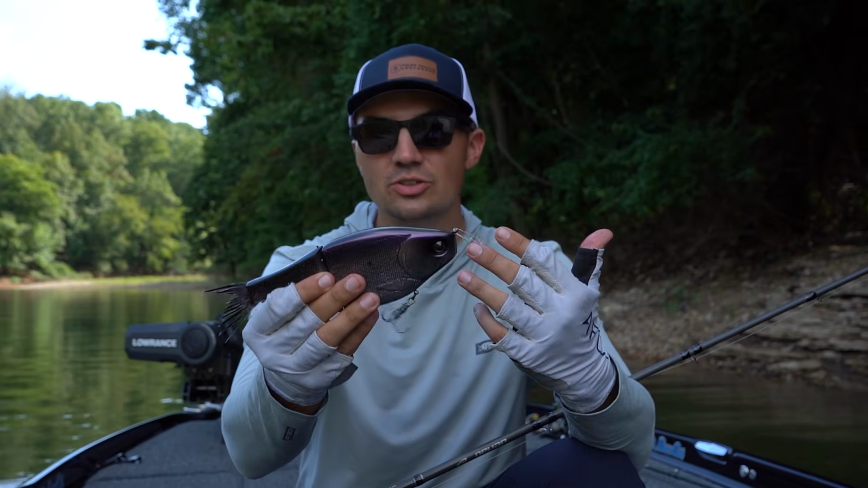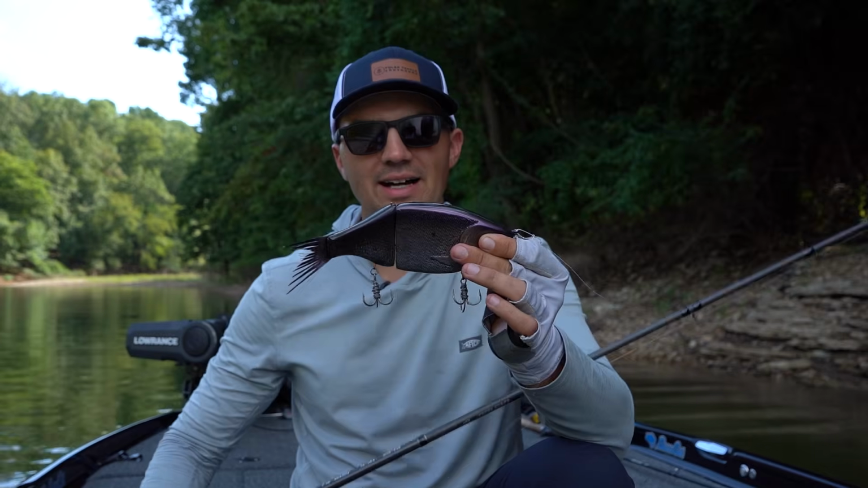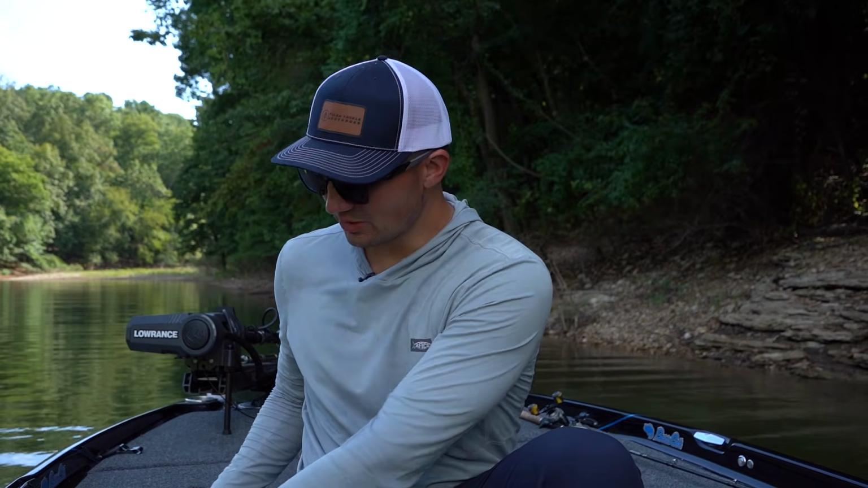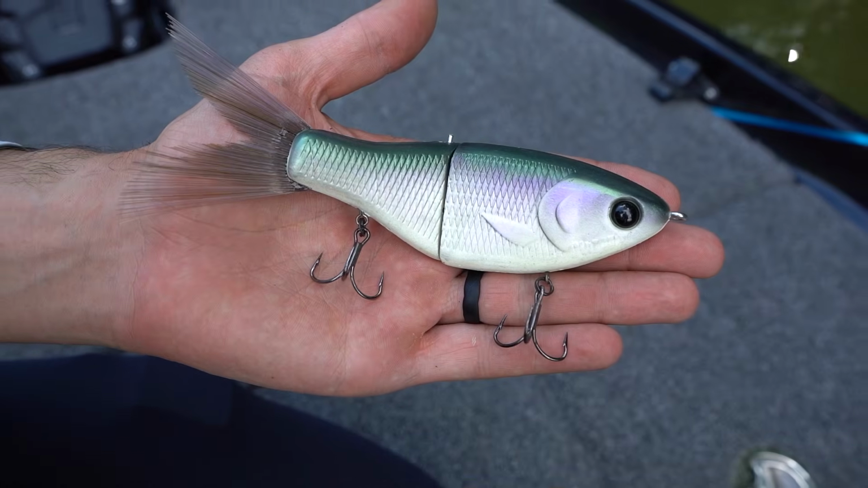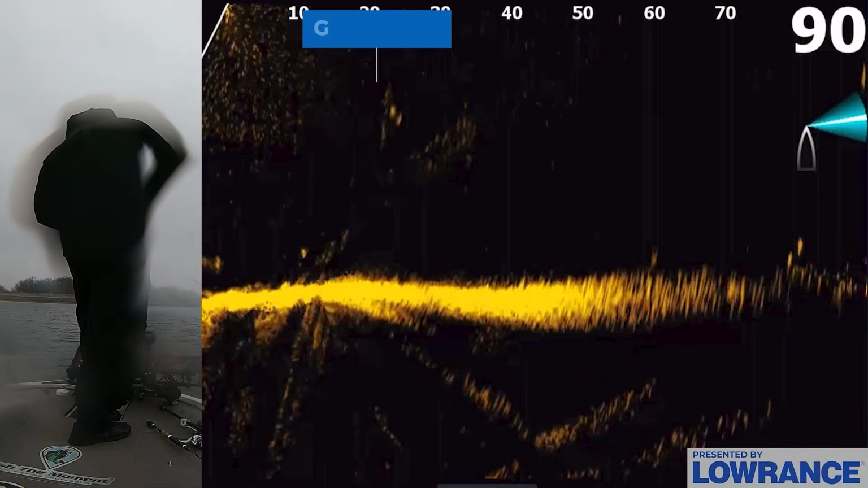It's great on gizzard shad lakes or lakes with big bass, but on a normal lake, a lake with maybe 3 to 4 pounders in it, I just don't feel like it's going to be the right bait for that situation. But there are a few other smaller glide baits on the market. One that I've actually experimented with a lot this year is this Clutch Eco. It's a $90 glide bait.